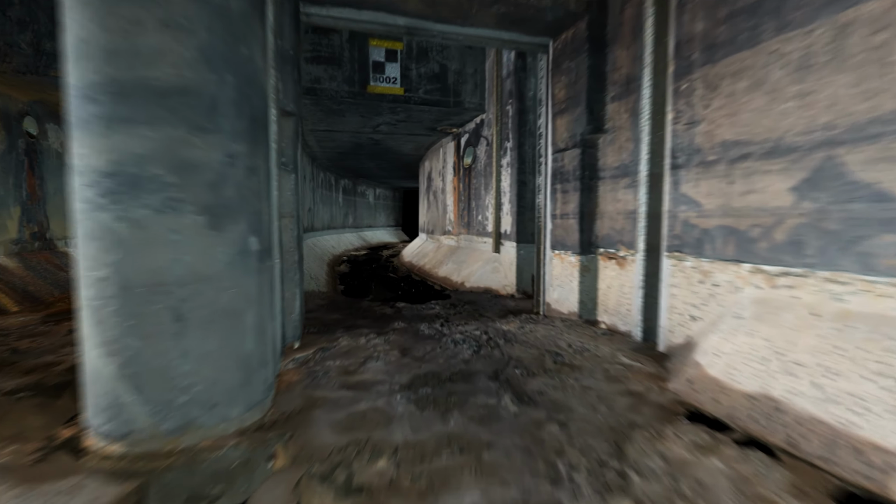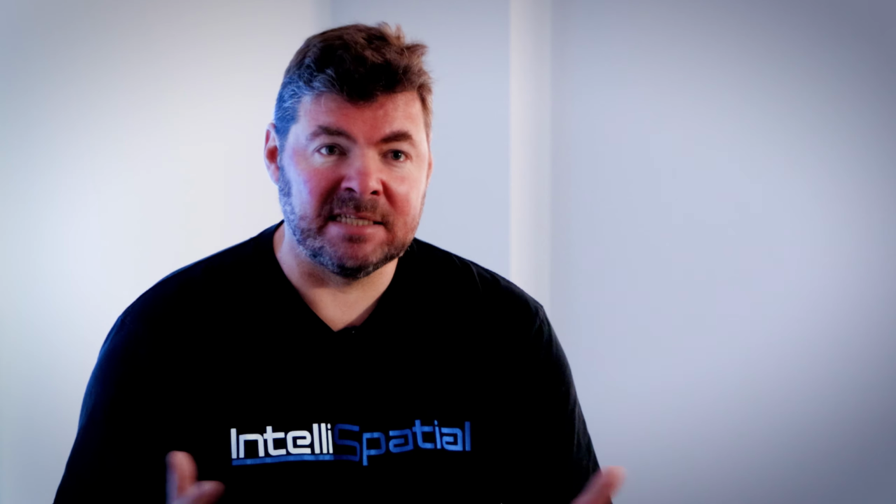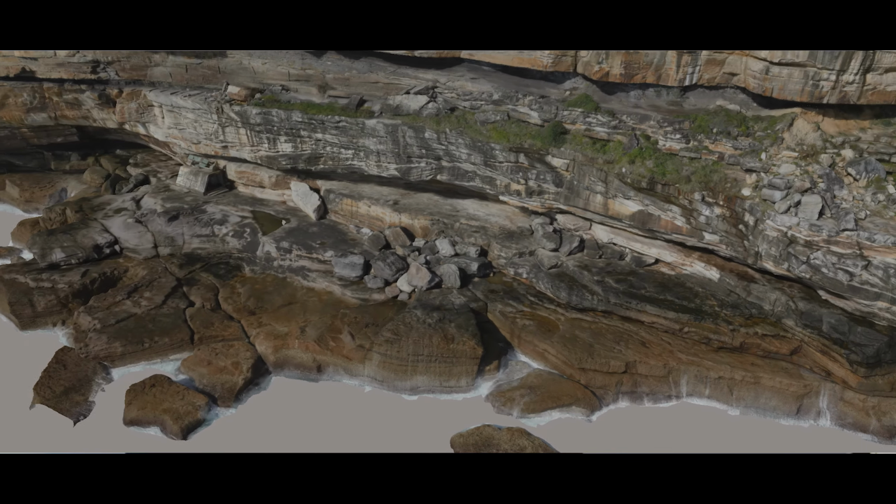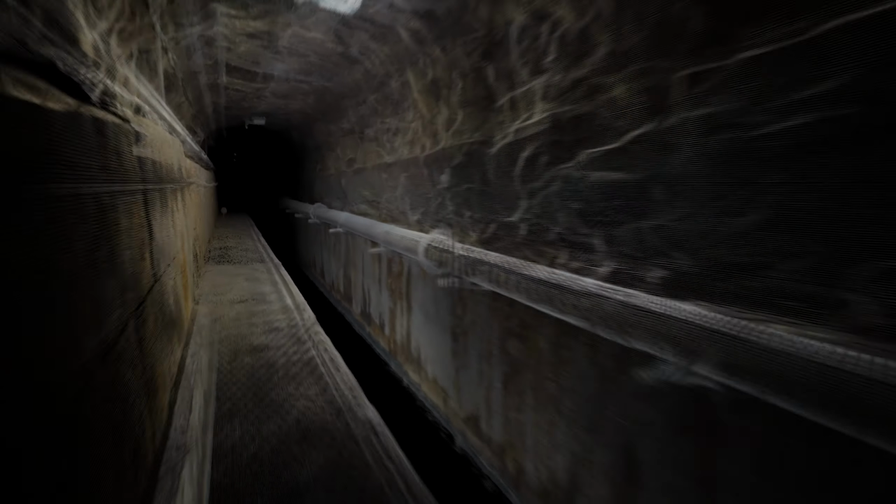The parts that were in complete darkness was now as if the sun was shining inside those corridors. This was a good example of using many different survey technologies to achieve the best possible outcome for our client.